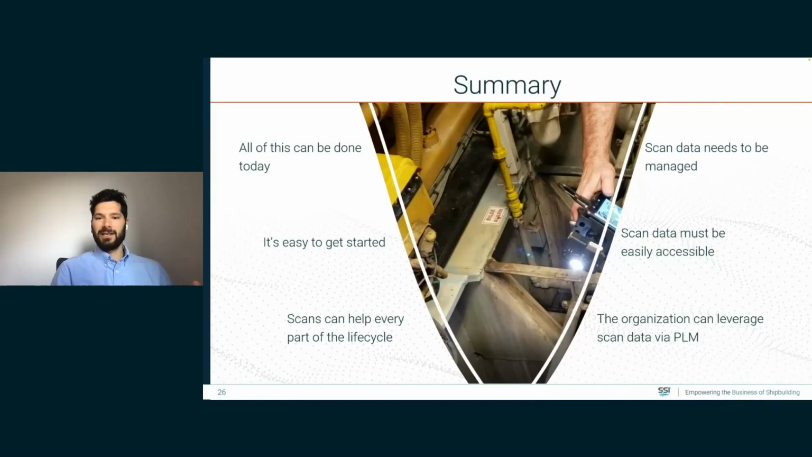But a key to that is making sure that scan data is managed appropriately, and that scan data is easily accessible in that same way. So those are kind of two sides of the same coin. And one solution that we've both talked about is that the organization can leverage scan data via PLM, and PLM can act as an intermediary for the whole organization for that scan data.